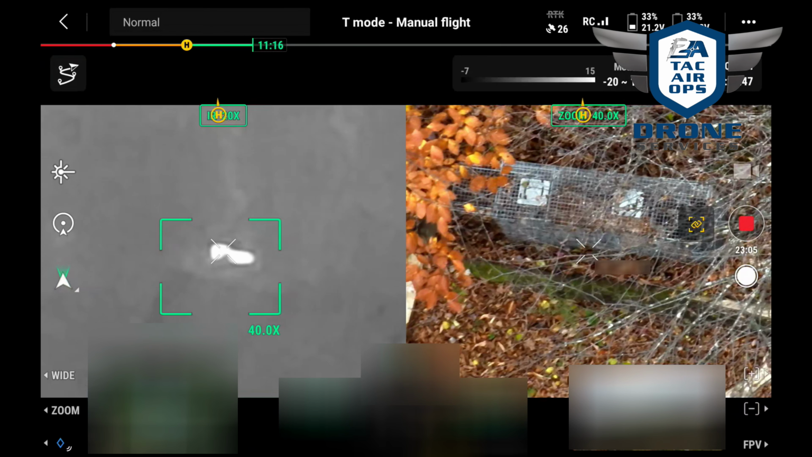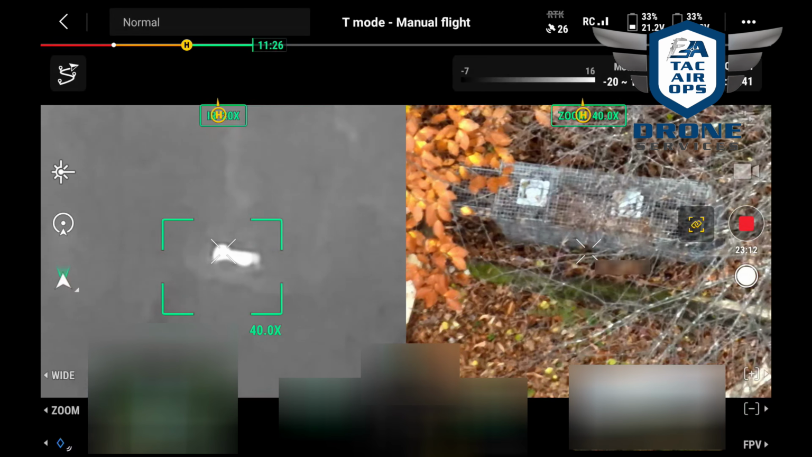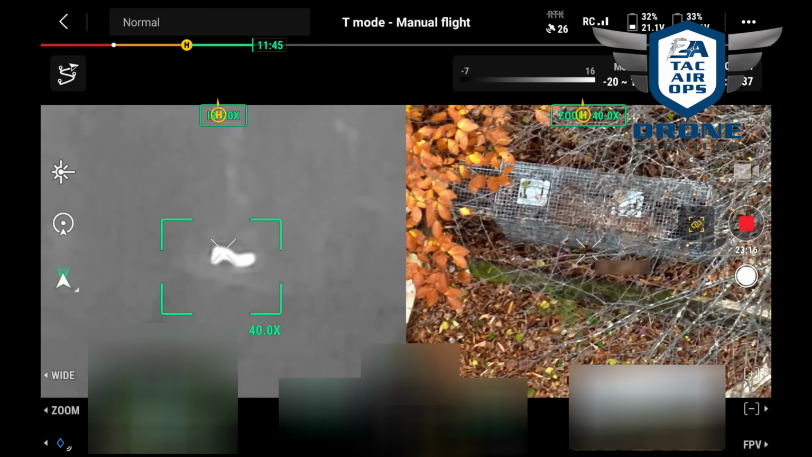All right, so her entire body is in the trap. She's eating the food. The door has not sprung. If it springs, I'm going to tell you so you can run up to the trap and get her, because it may not be fully closed.